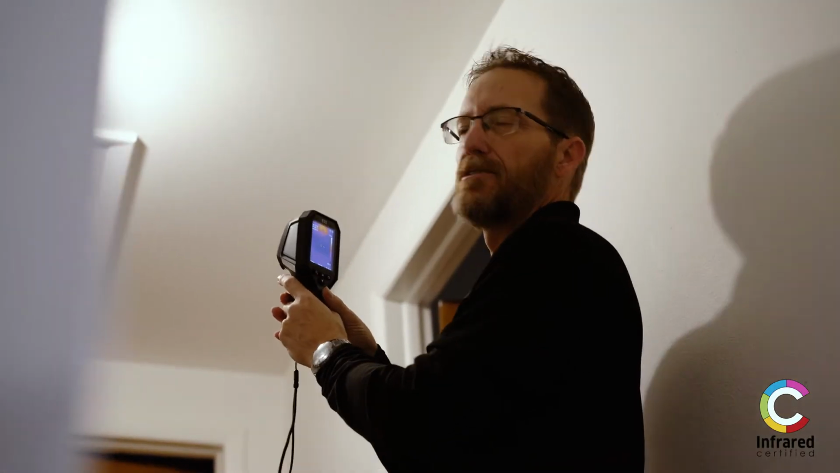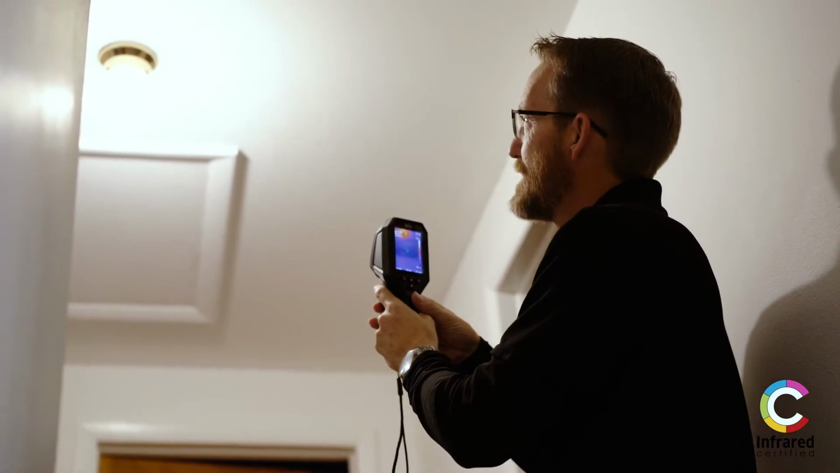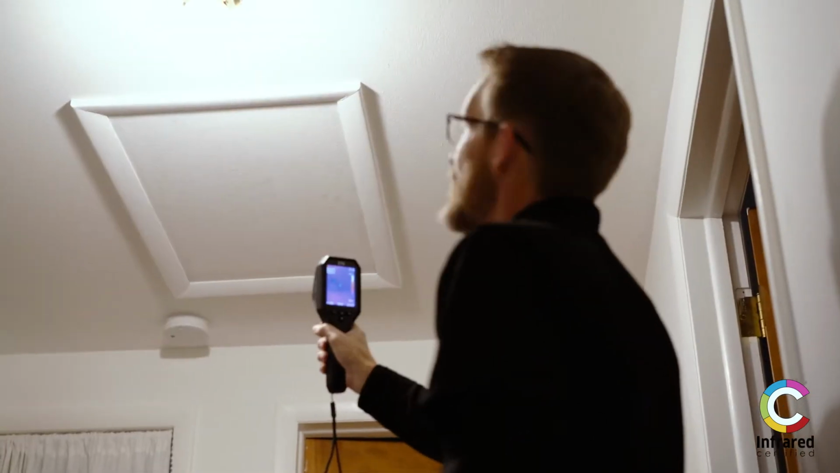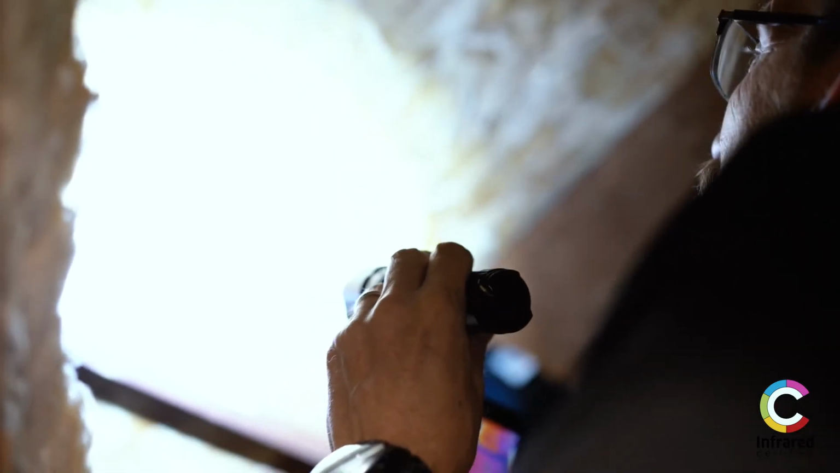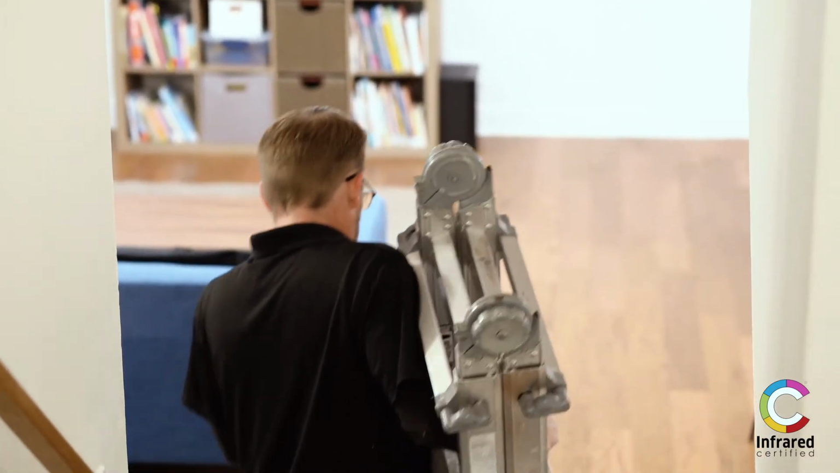Attic hatches are usually the worst place for heat loss. A lot of people don't put insulation on the covers, which should be, but this one looks pretty well sealed. So we've got a pretty good insulation base on top of this access hatch. If you ever go into your attic and that insulation batt is on top, make sure that goes back on there when you come back down so that you keep this area insulated.